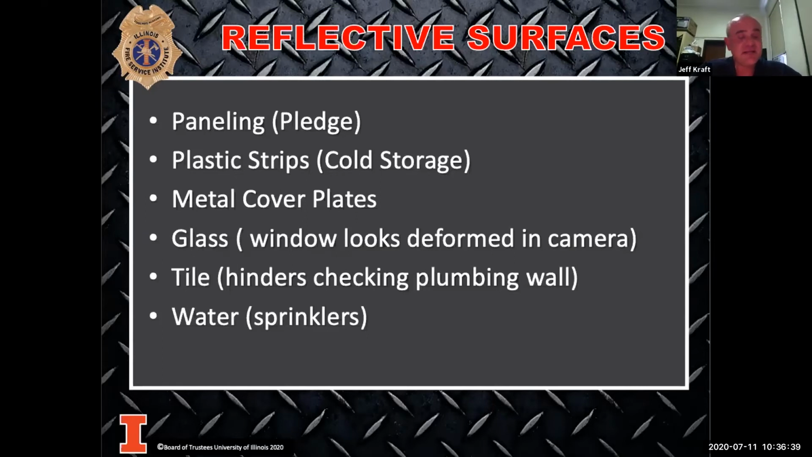Windows or plexiglass. We're going to show you a video in a little bit of what happens when you stand behind a window or plexiglass. The camera will not read or go through that. If anything, you'll get a mirror image of yourself in that window or plexiglass. The way you can tell if you're getting a mirror image of yourself or if you have another firefighter standing in front of you is a basic thing: wave at the firefighter. If the firefighter is waving back at you at the same time, you know it's you.